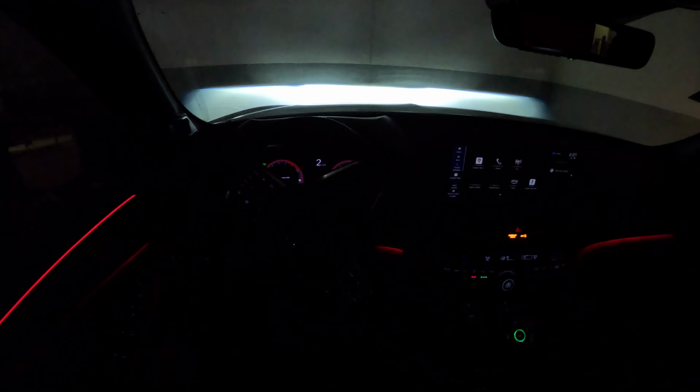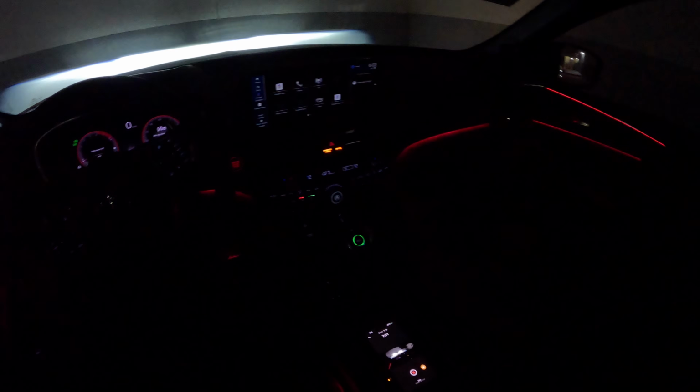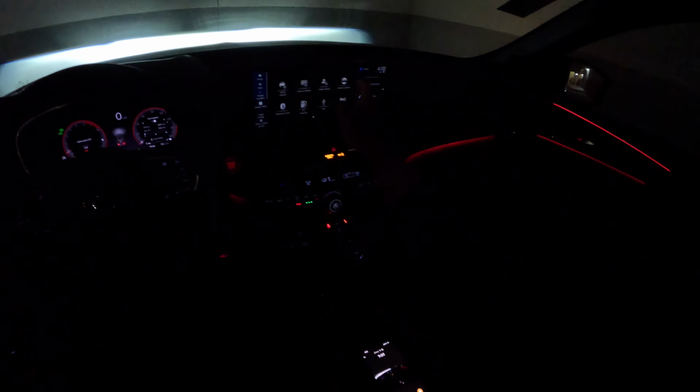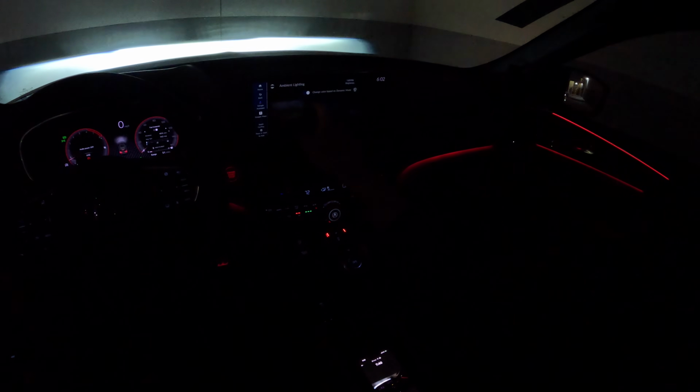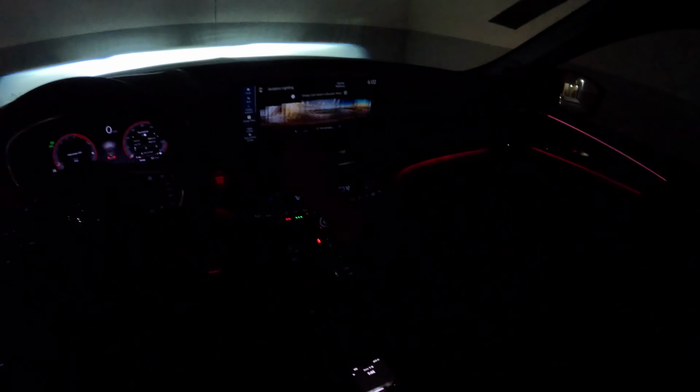Let's look at the car again real quick. So you can see the lighting over there. Very bright with the high beams on, if you can see that. And if you want to see the ambient lights, go to your ambient lighting settings. You can have it change based off the dynamic mode, or you can go through Acura's Iconic Drive and you have all these awesome options.